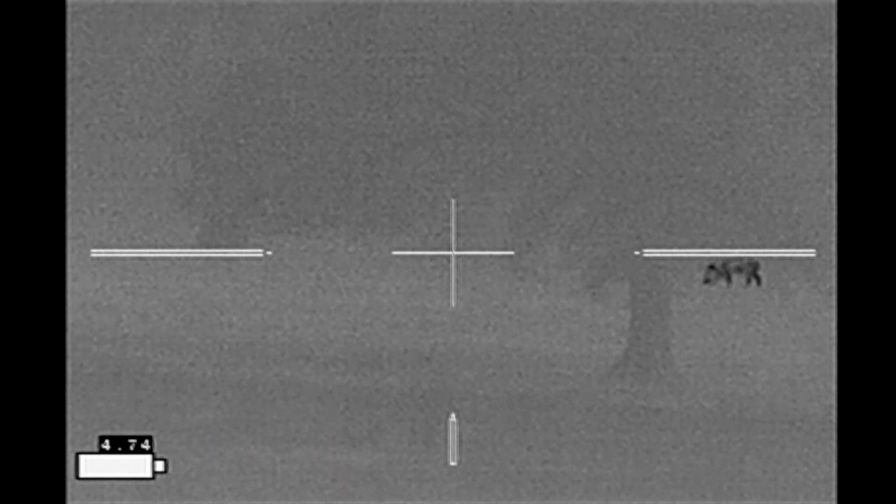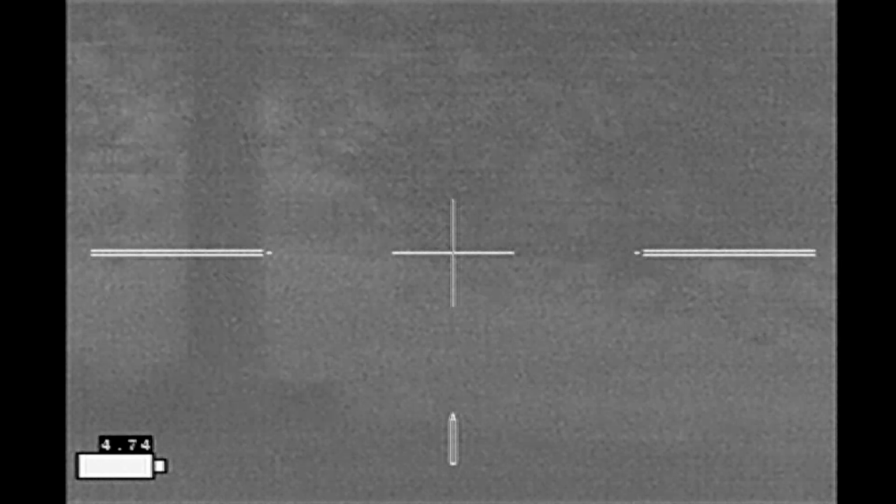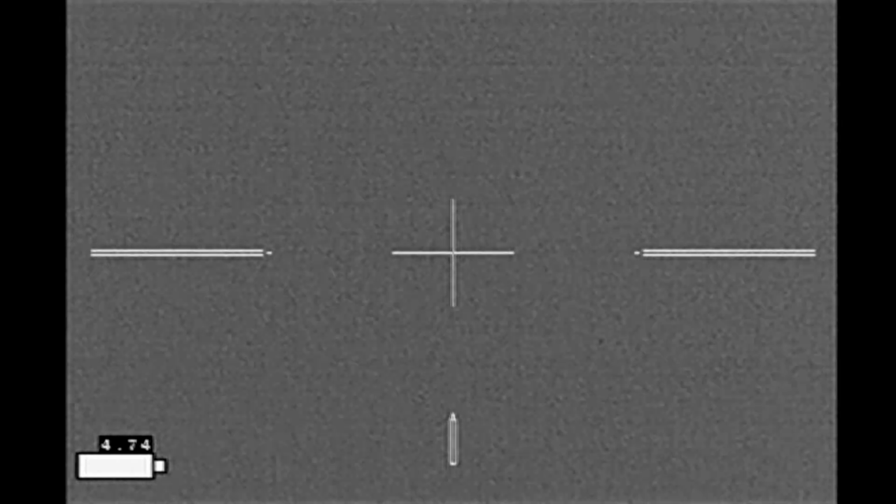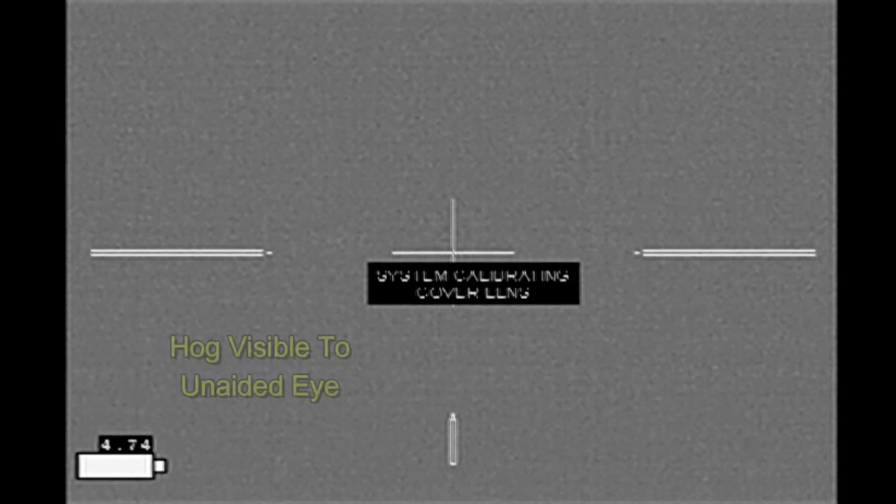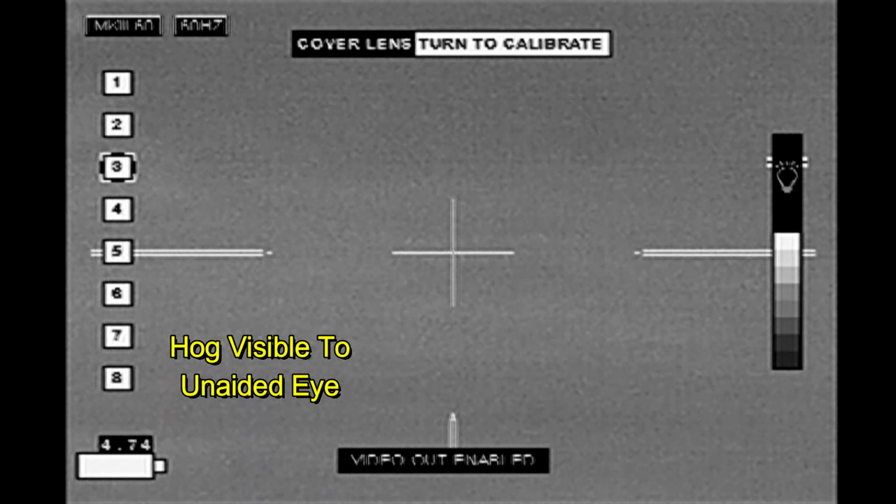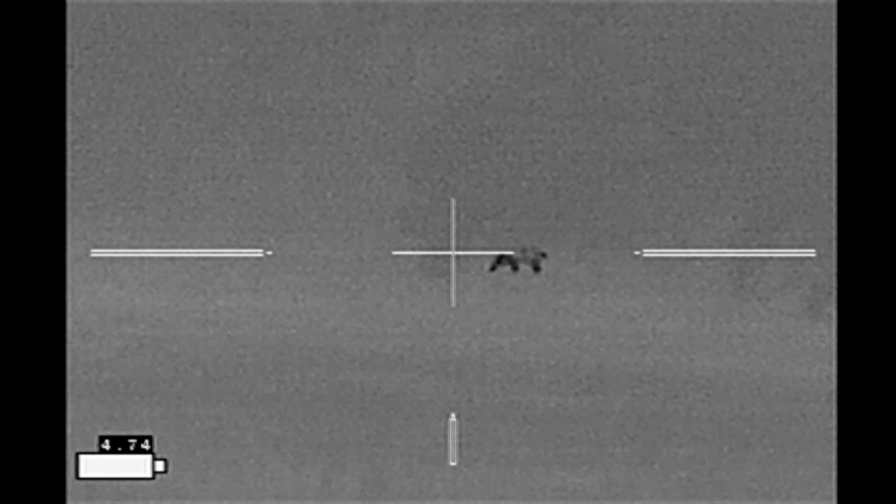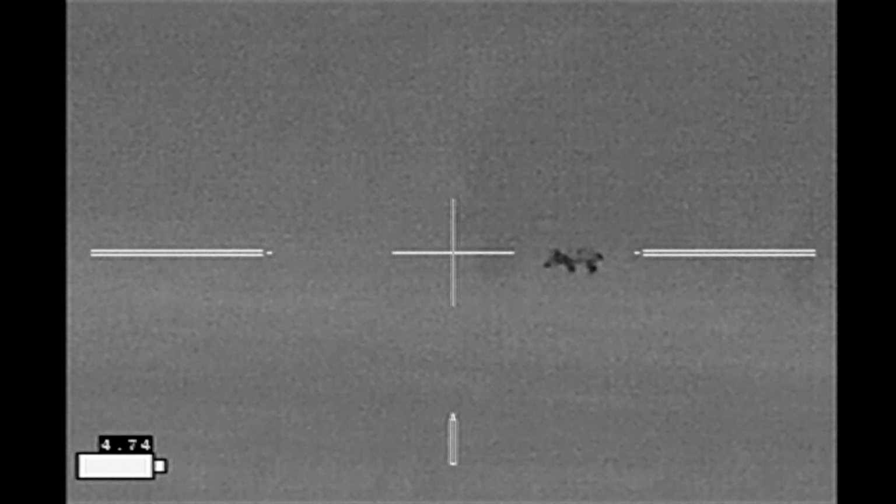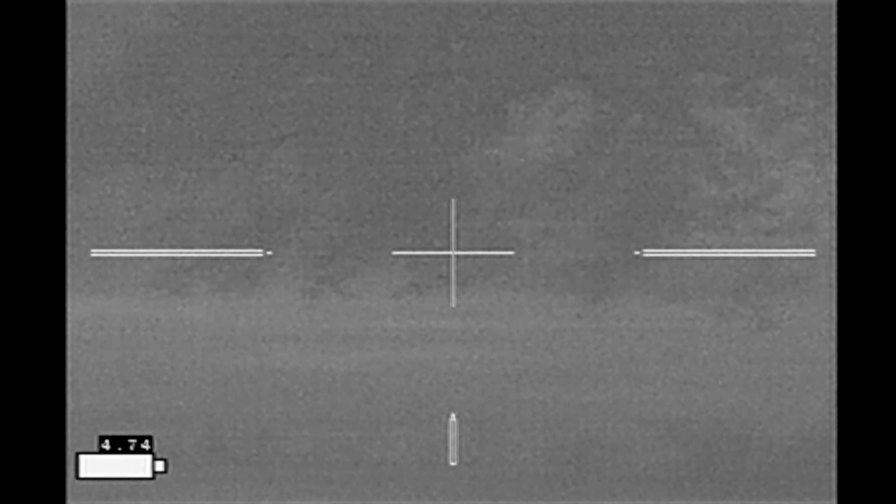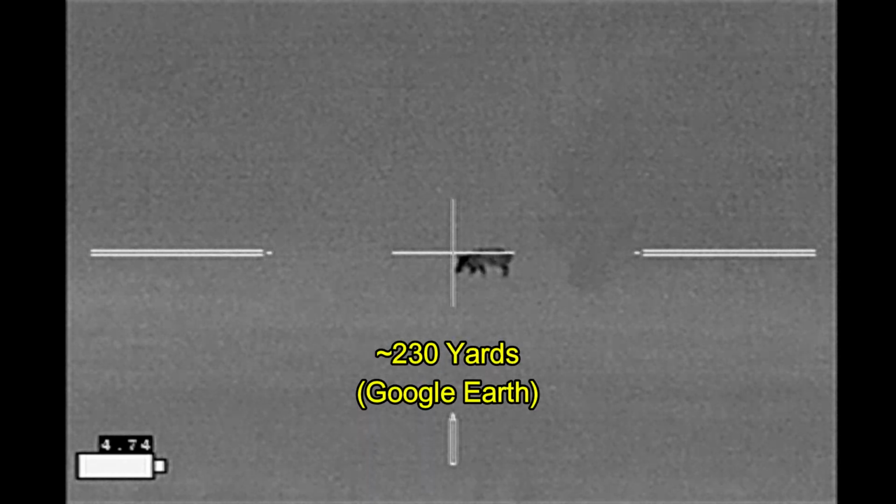And now rain has started as well. I don't see the sounder anywhere, and the boar has a tree in the way that could block the flight of the bullet. So look for the sounder, still don't see it. Waiting for the boar to take care of his business and move out from behind the tree. No sounder anywhere. Alright, here we go.